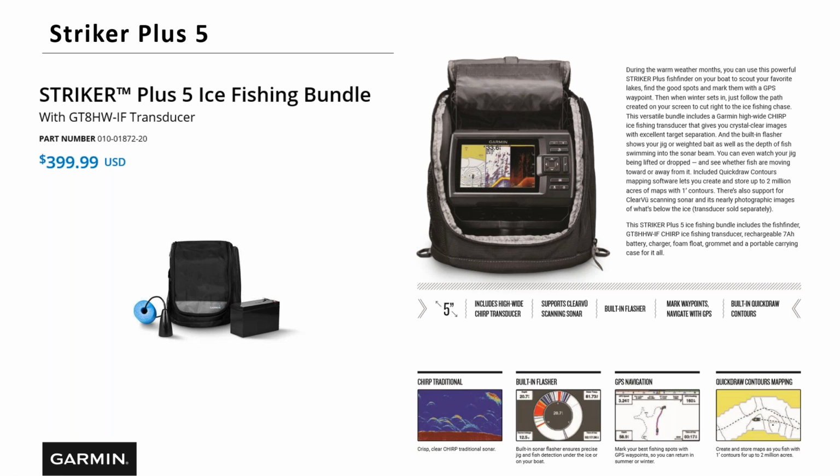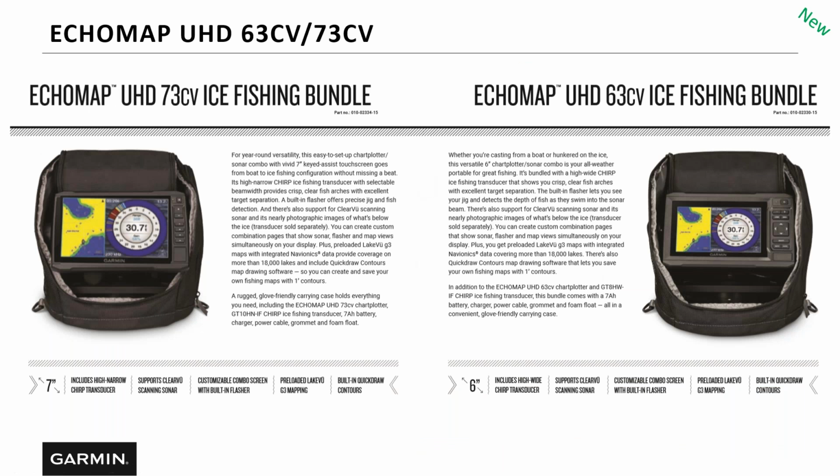And correct me if I'm wrong, Danny. If you want to use this as a summer unit on your boat, this unit does have clear view technology. So you do have scanning technology built in. So if you do buy the proper transducer for your boat, you're going to get your 2D sonar and our clear view scanning sonar as well. Exactly. Great. All right, let's keep going.